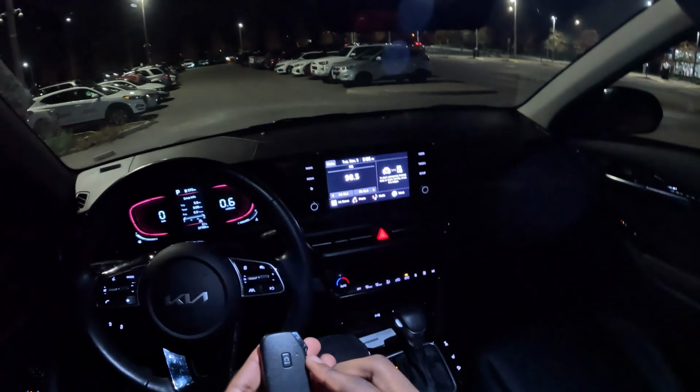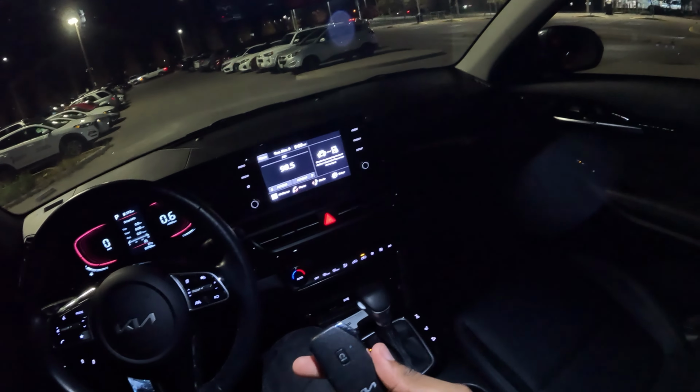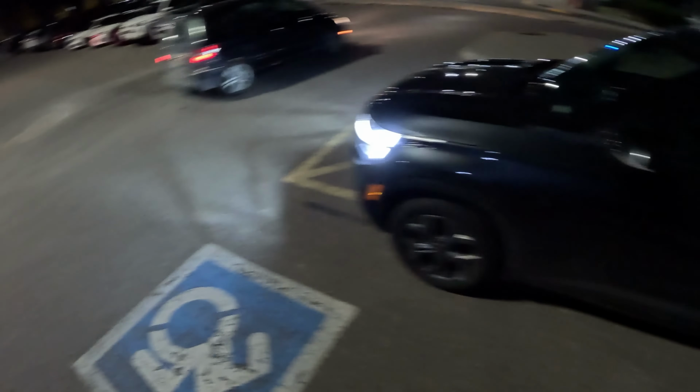But let me turn on our lights real quick. Beautiful. This is what our Kia looks like. Simple, pretty straightforward, and we're currently at Ontario Tech University, so shout out to them. I'm using your parking lot to review some more base model cars out here. But anyway, take a look at this thing.